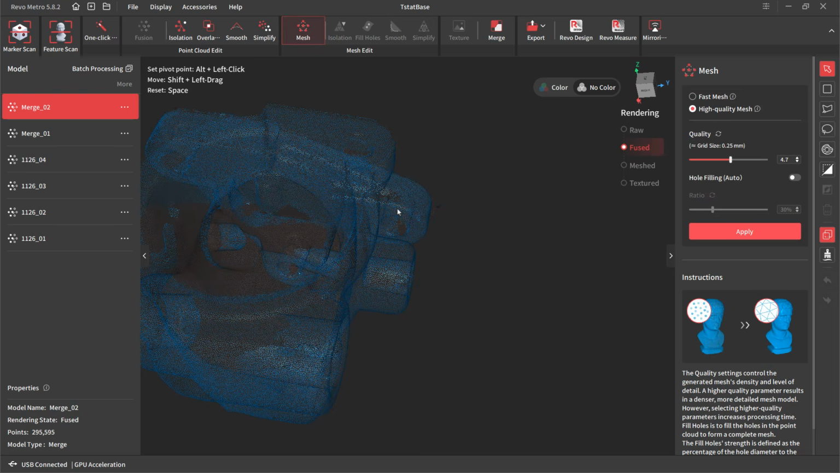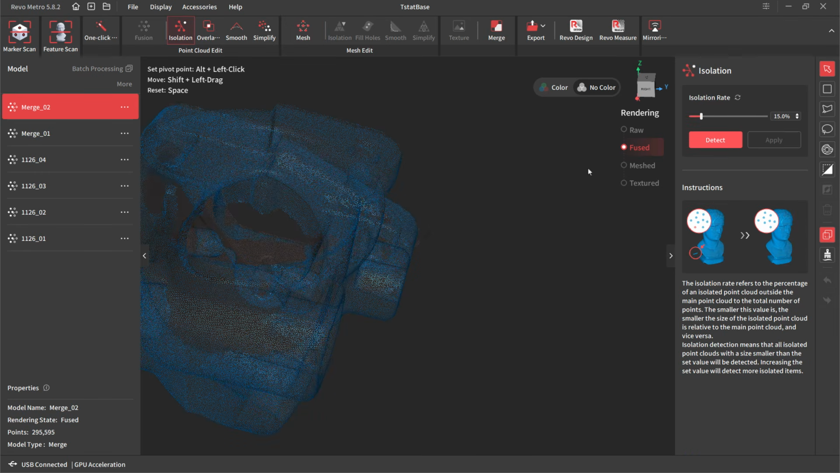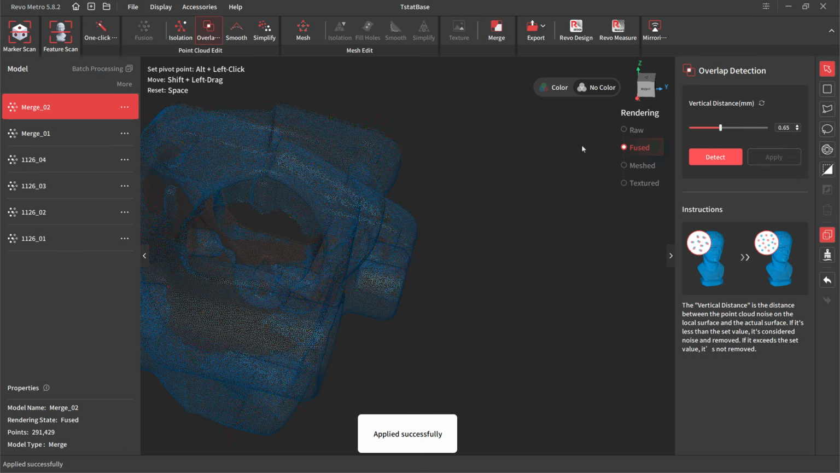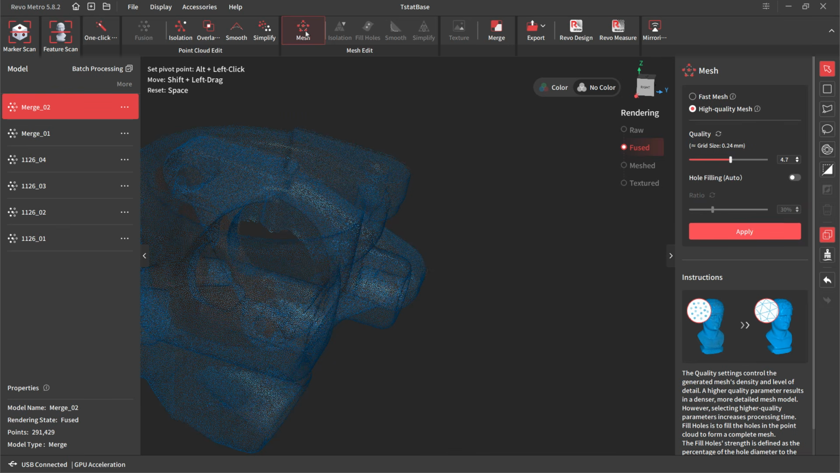And actually, you know what? Let's go back. I'm going to go to isolation and rerun isolation because we did have some noise in that scan. And we're going to go to overlap detection. This happens a lot of times when we have scans like this. And the corners, they're going to be messy, but I'm just going to run with it for this example.